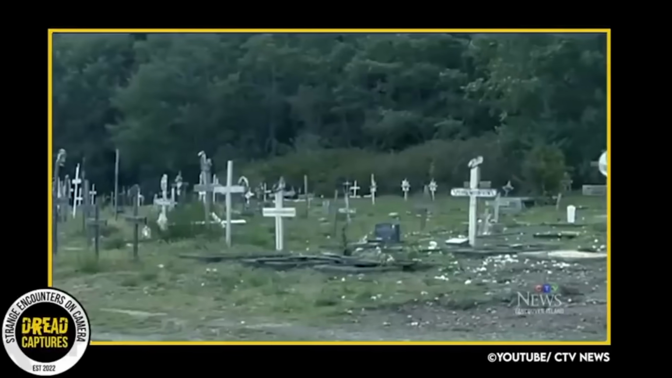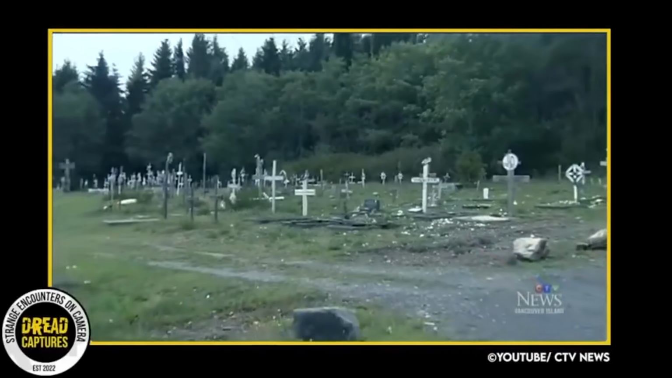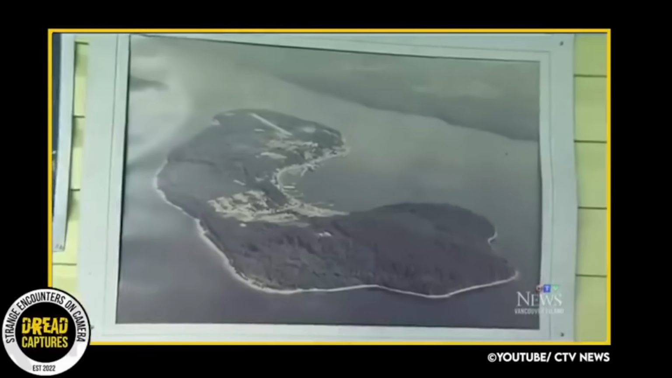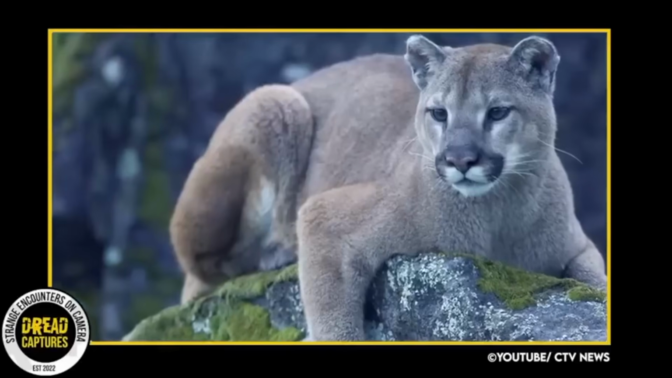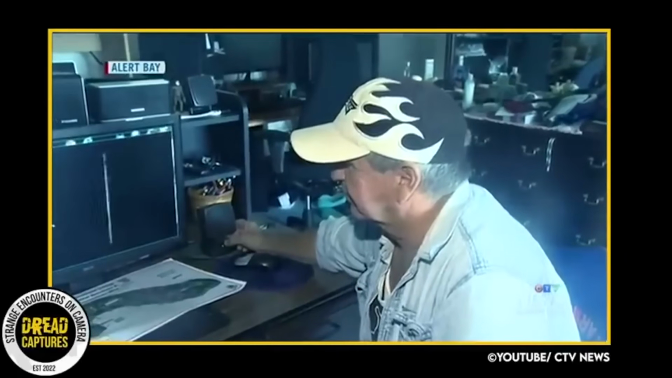And while in most places it would be easy to shrug this off as wildlife noises or peculiar mating sounds, keep in mind that Cormorant Island has no wildlife. No mountain lions, no bears, not even deer. And even if you choose to shoo away the sounds, there have also been multiple sightings of this Sasquatch.